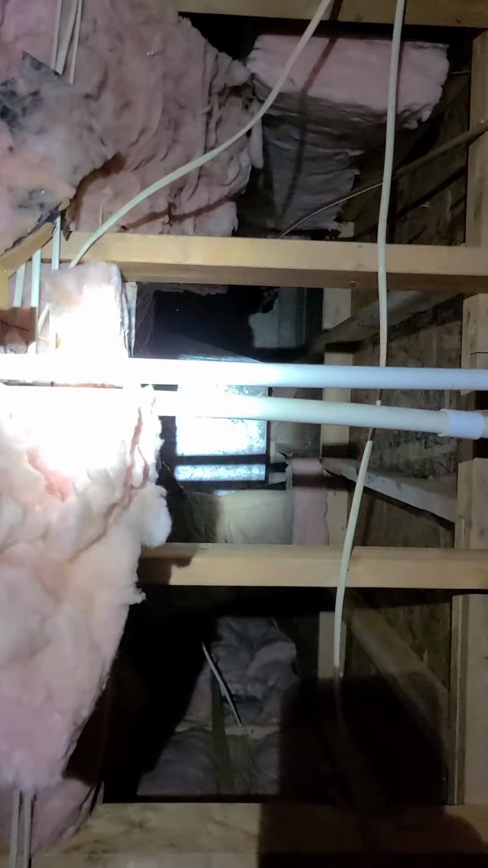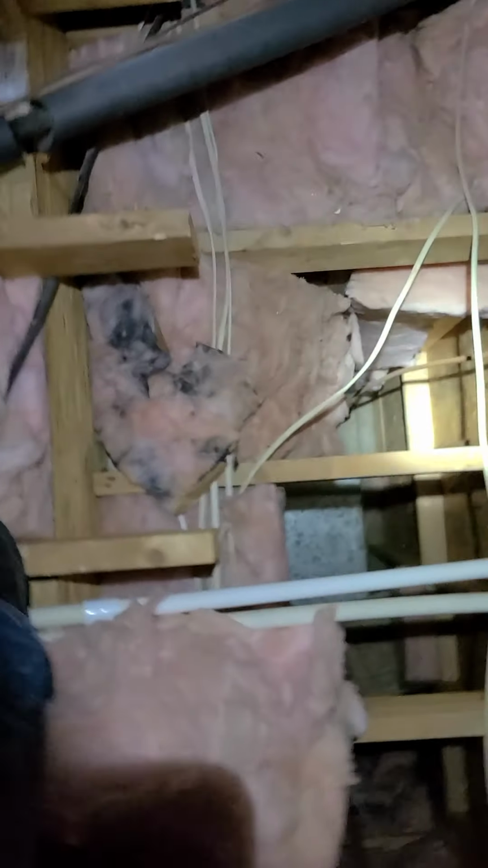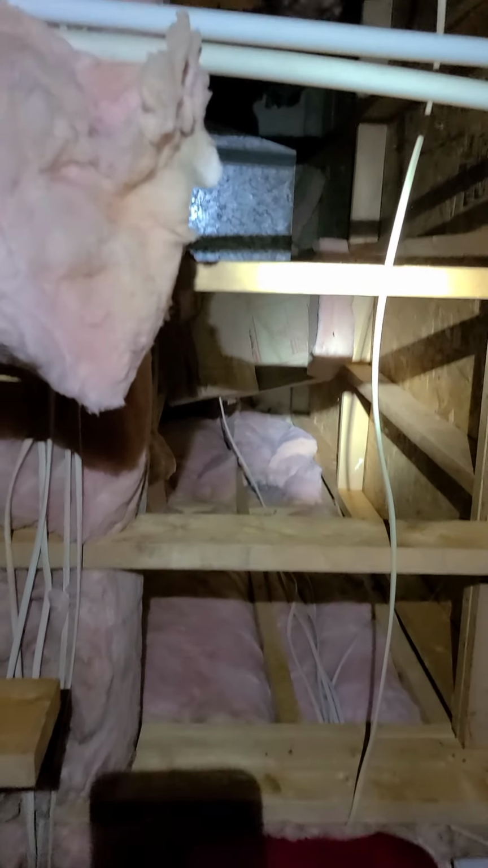Just going to point out a few deficiencies here during my inspection. One here is you talk about insulation being in continuous contact. Oh, this is not in contact. In fact, it's just kind of floating here in outer space. So if it's not in contact with the sheetrock, it's not doing its job. Right below me here, kind of a scary looking area, but this is a soffit, and soffits are a place that we're trained to go to because, as you can see, you have interior walls that are insulated.